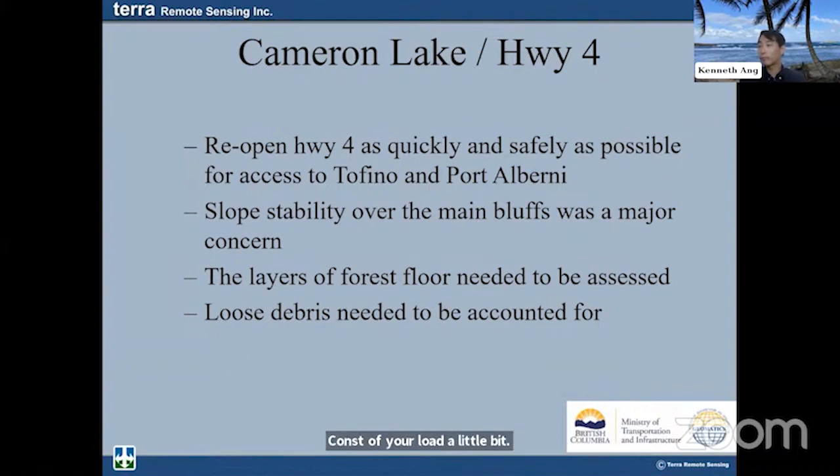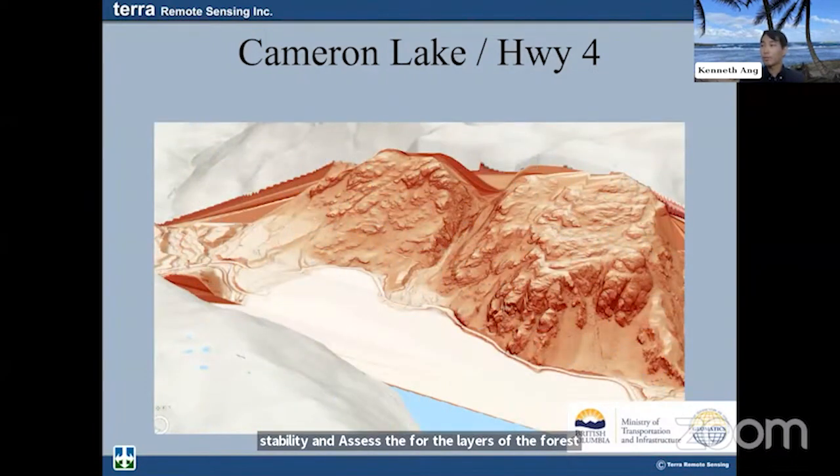Again, the objectives of the survey: to reopen Highway 4 as quickly as possible, look at slope stability, and assess the layers of the forest floor and check for loose debris. So through our Lidar surveys, we produce a bunch of relief maps here, and you could do water analyses on these to determine how water ran off and how safe they were.